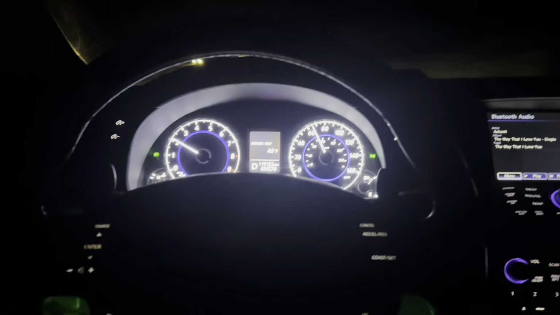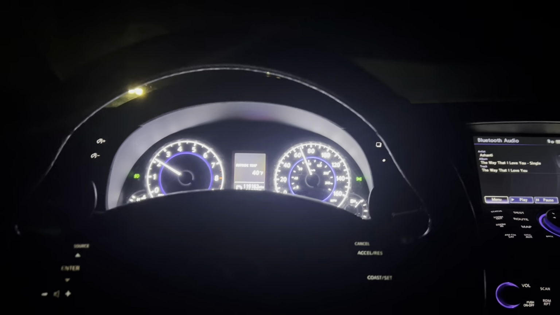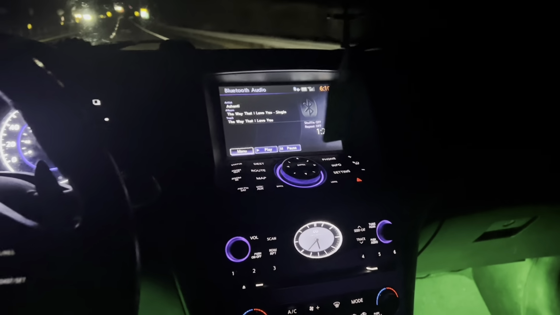You got your glare clusters that slide up. I actually want the Tesla screen that will replace this right here. To be honest, I wish I got the interior lights that go around here.